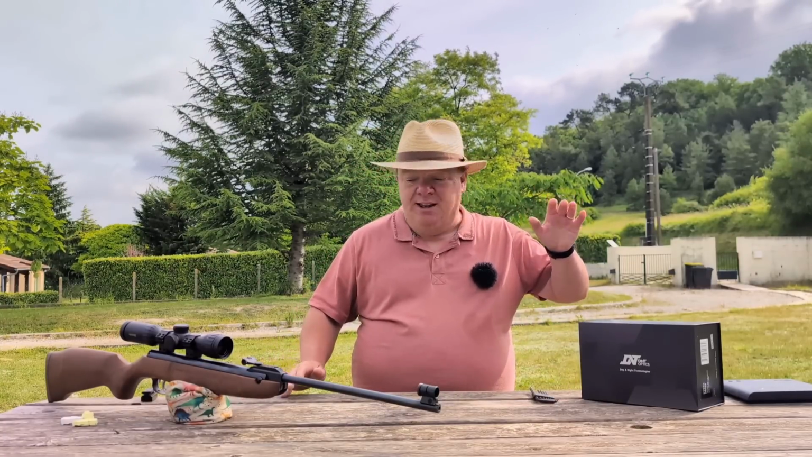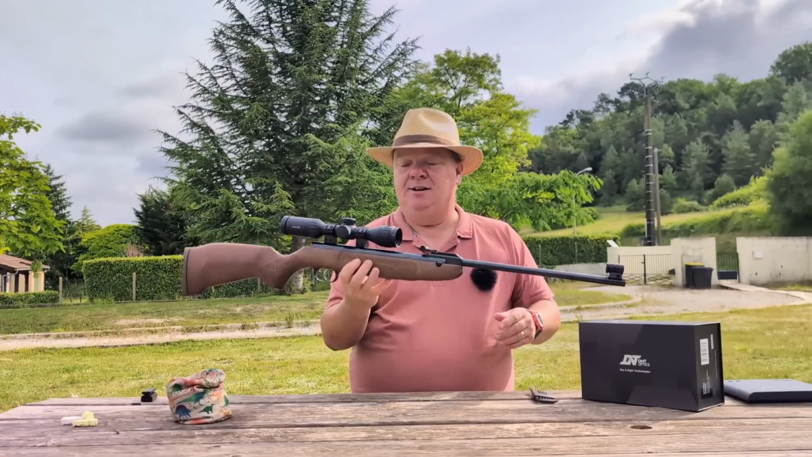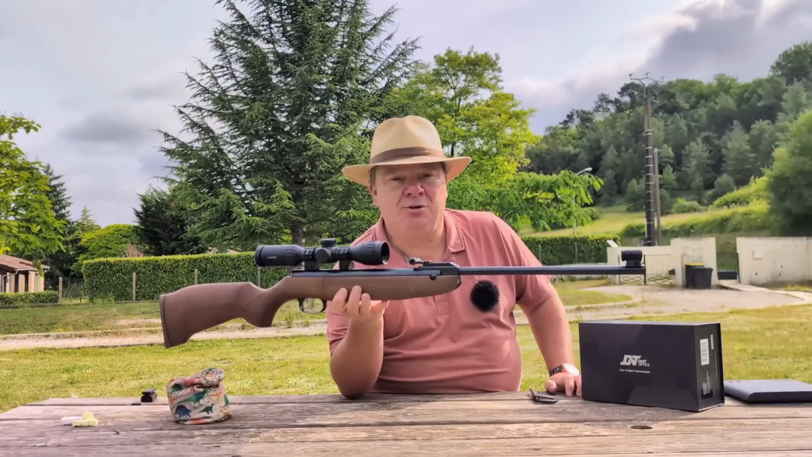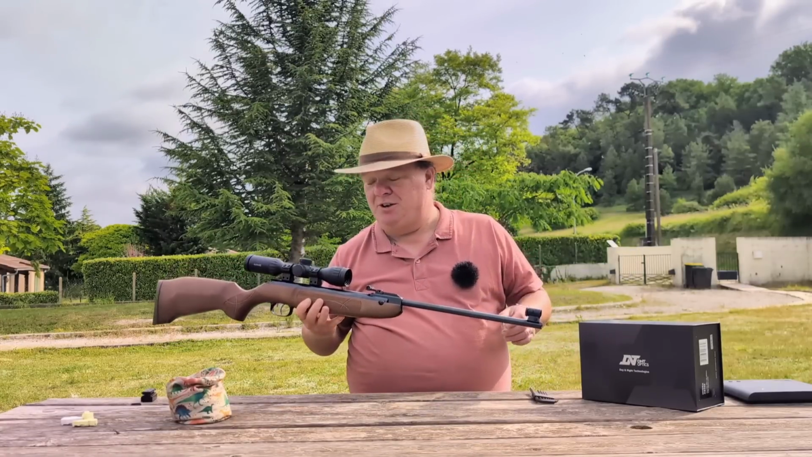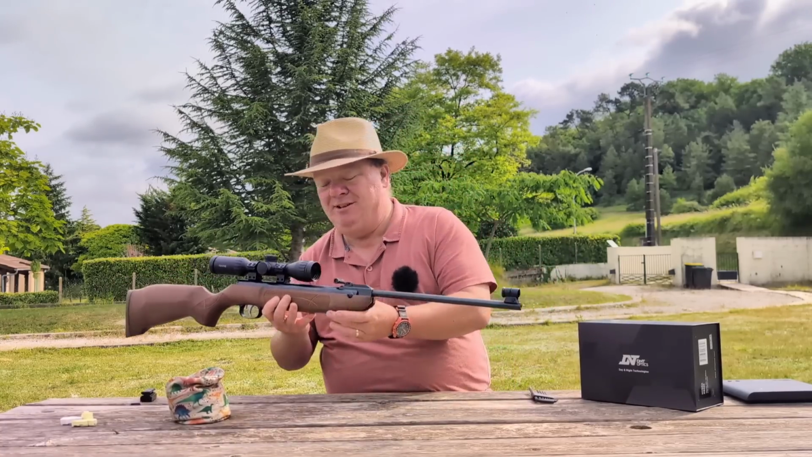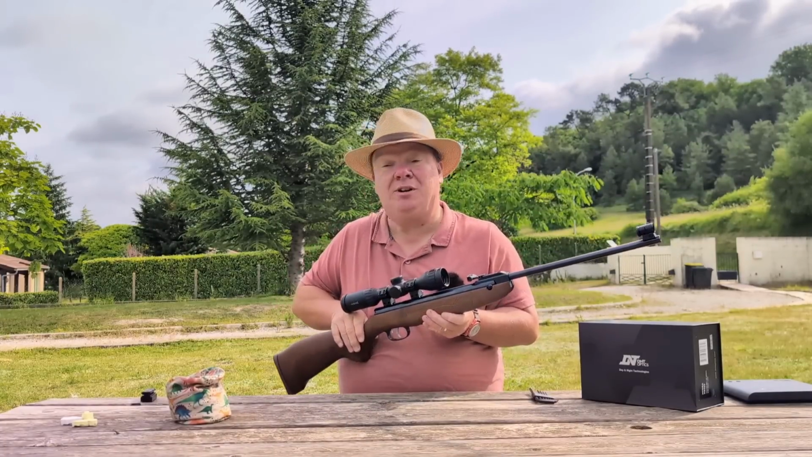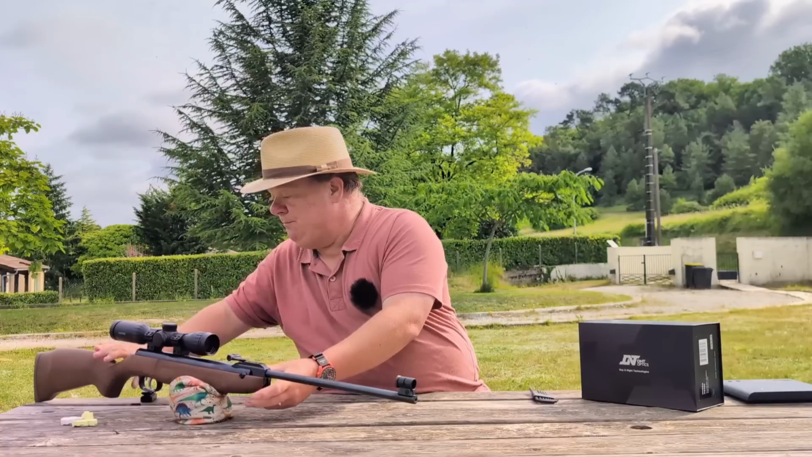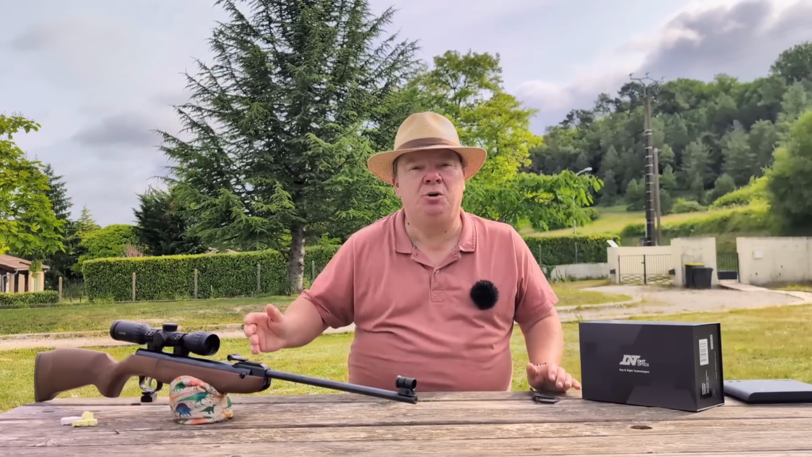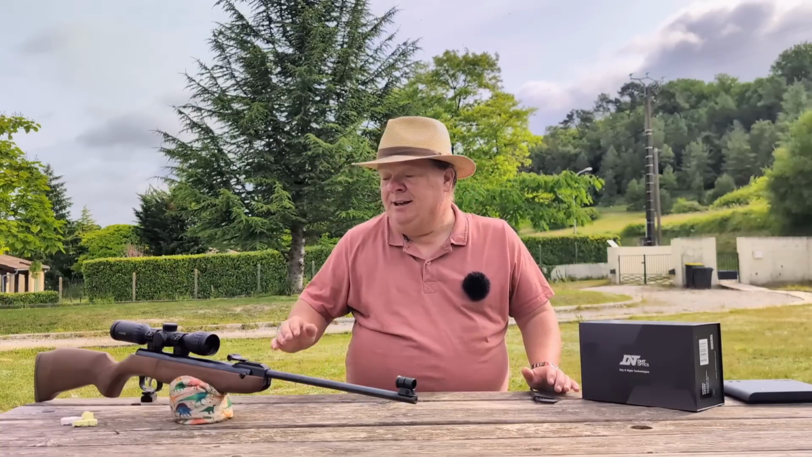Now, it is to do with the Weihrauch HW30s. Now, we all know this gun. If you follow this channel, there's a good chance if you didn't have an HW30s, you've got one now, or you're going to have one very soon, because quite frankly, this is the only air rifle most people will ever need. My one here is running at 9 foot-pounds in .22 with one of our new F1 TBT F1 kits in it. Link below if you want to get one of those.